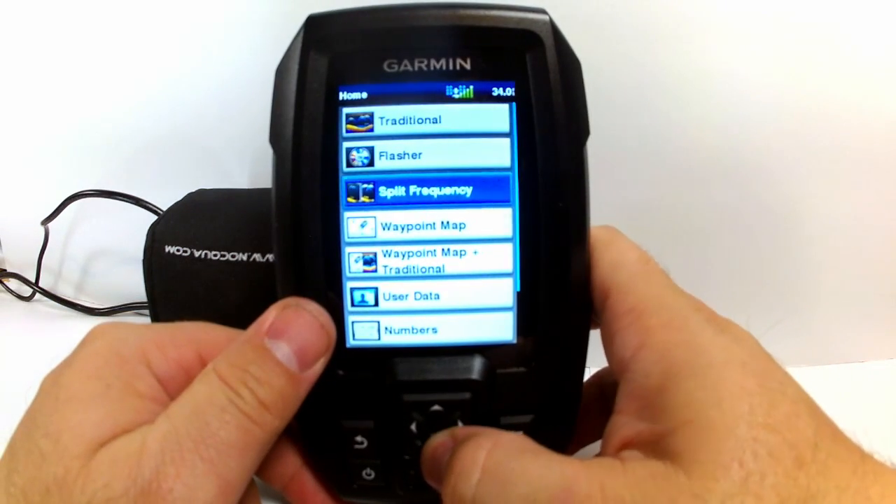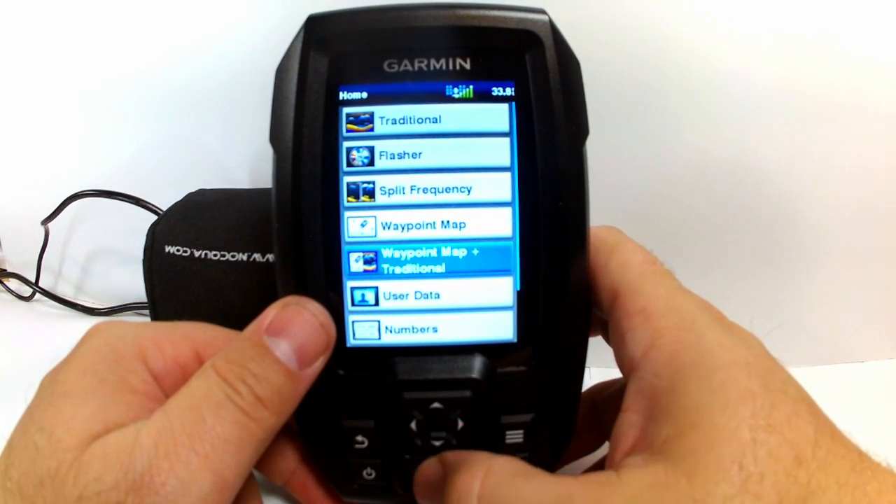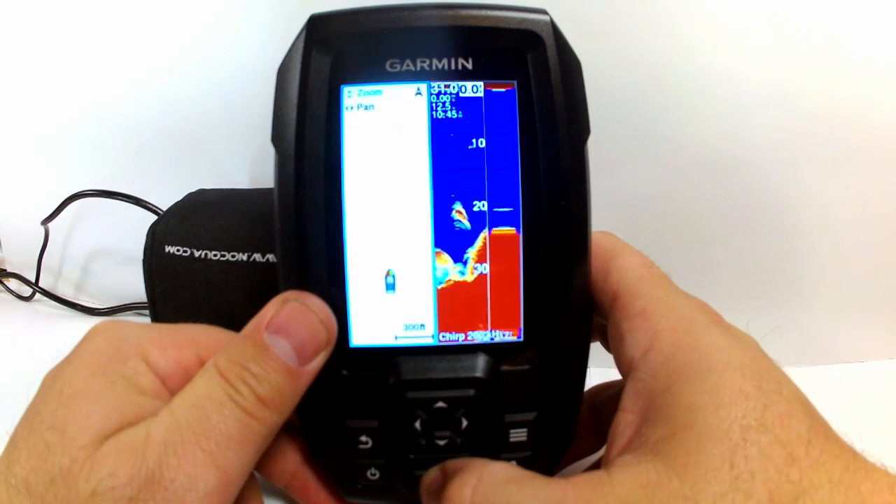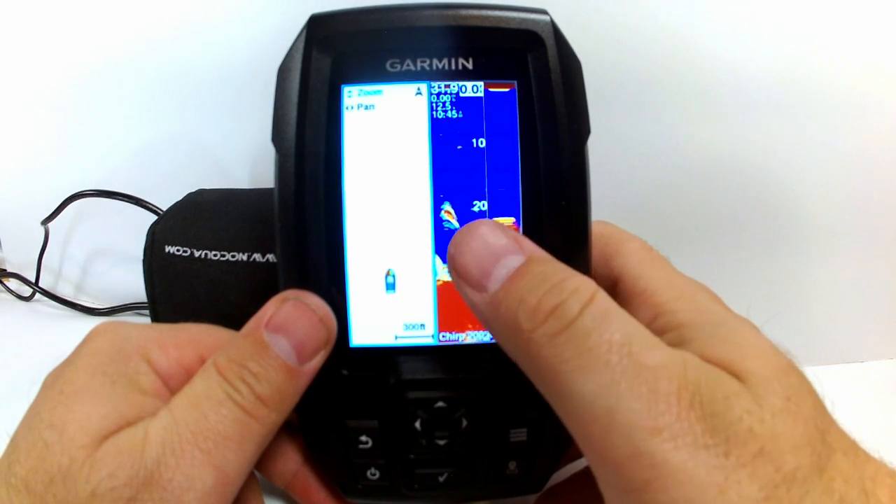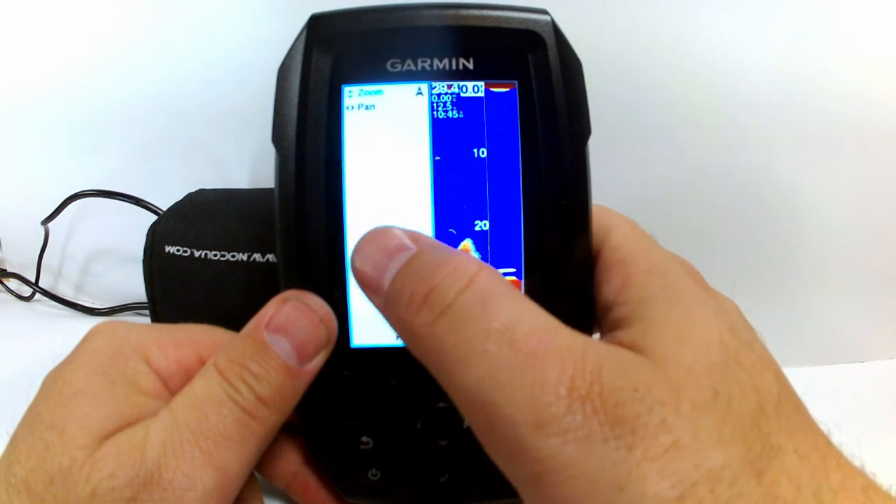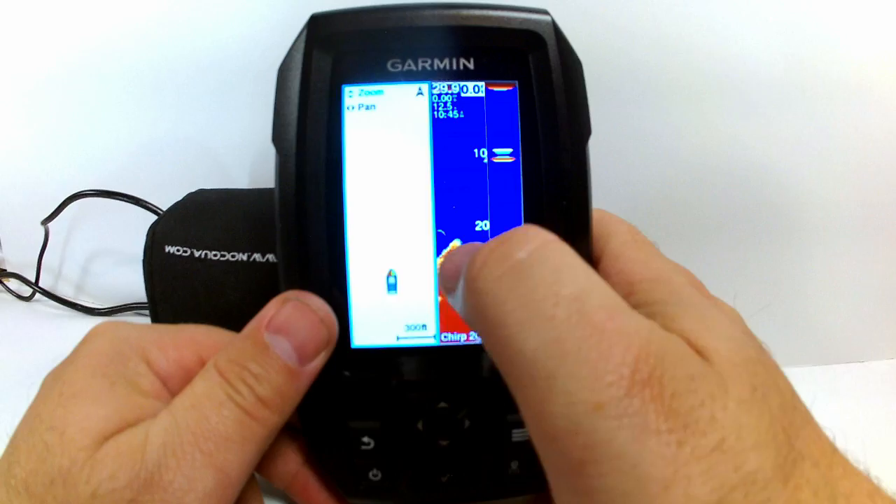Though we're not talking about the GPS or waypoints yet, I do want to let everyone know that this Garmin Striker 4 does have the option to do both the sonar view and a waypoint view for traveling to a fishing spot or whatever at the same time.